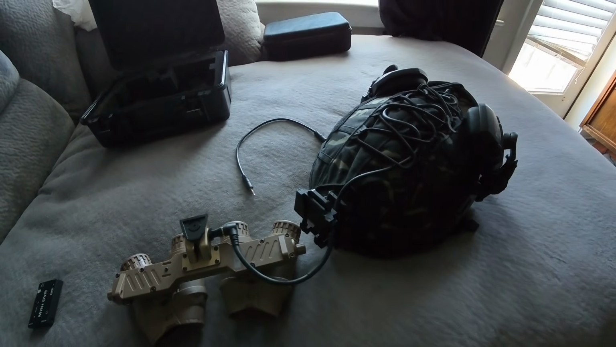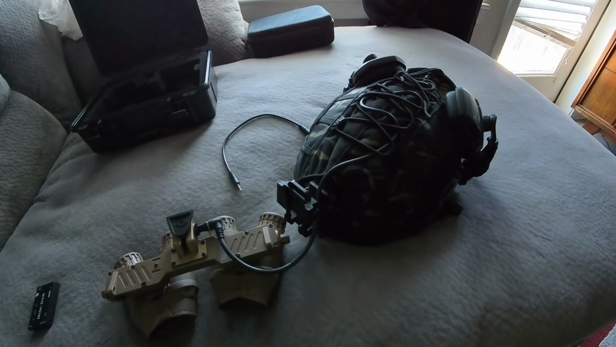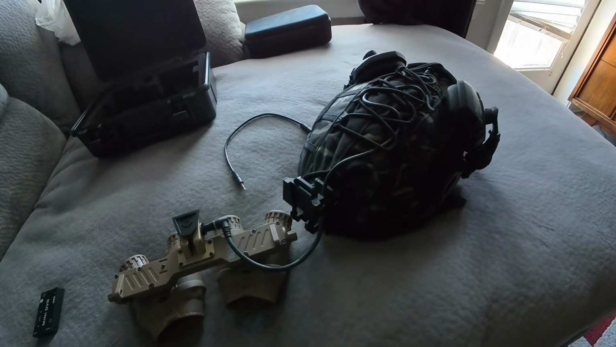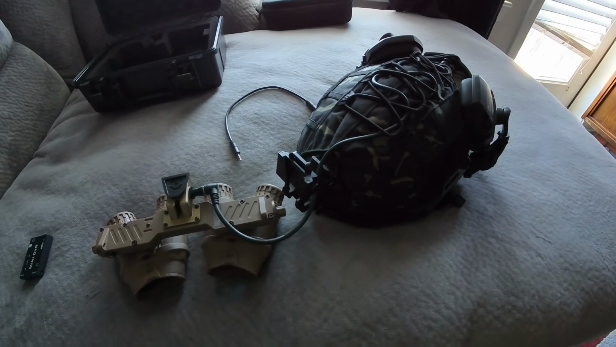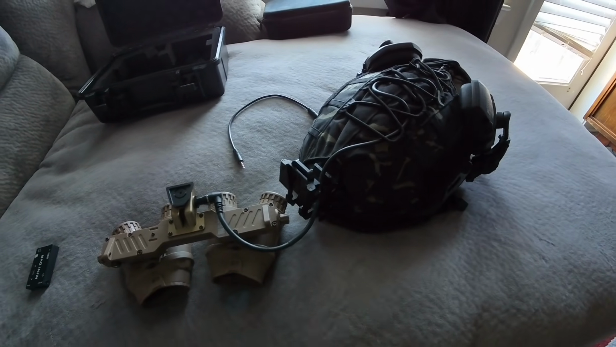I ordered it October 9th, and it shipped November 25th, landed in the U.S. and cleared customs November 29th, and I got it on December 4th. The modified battery pack that it came with originally, I got the batteries that they told me to get. I installed it per the instructions, and it started smoking.